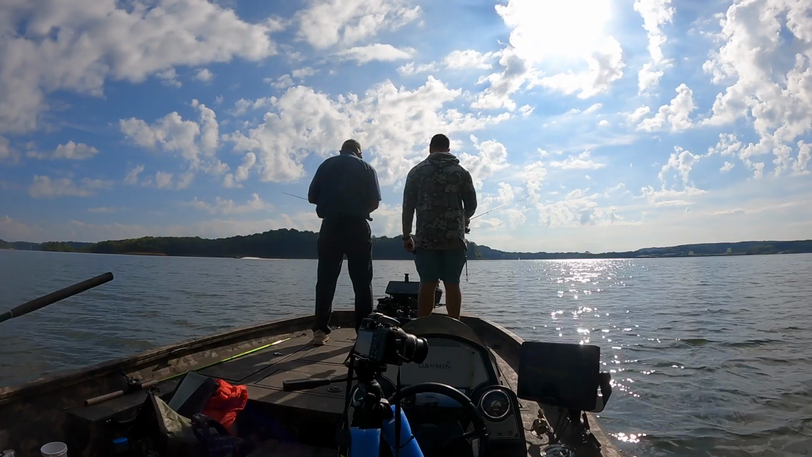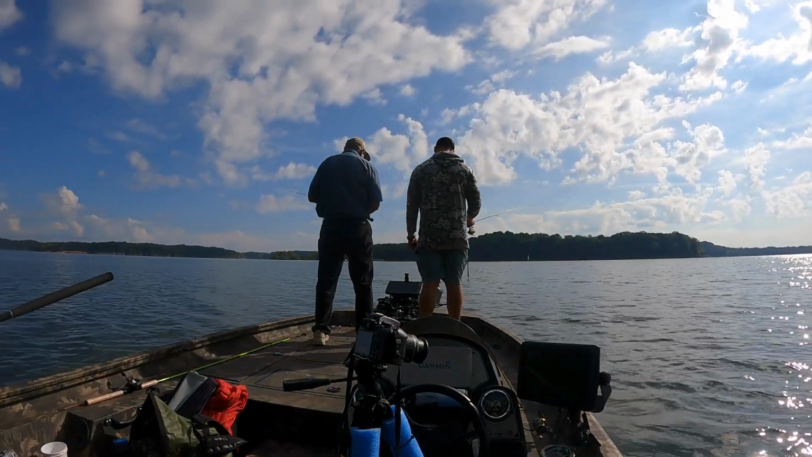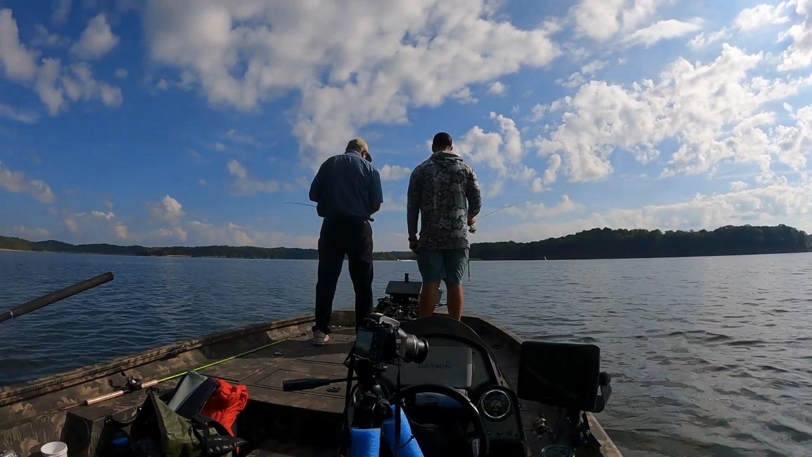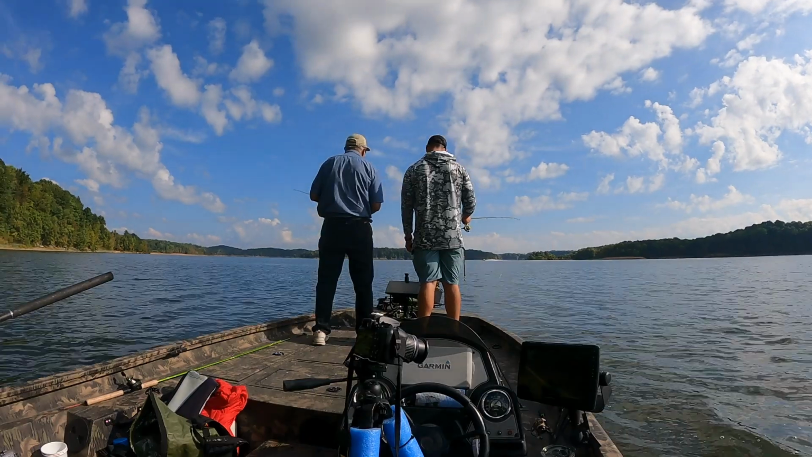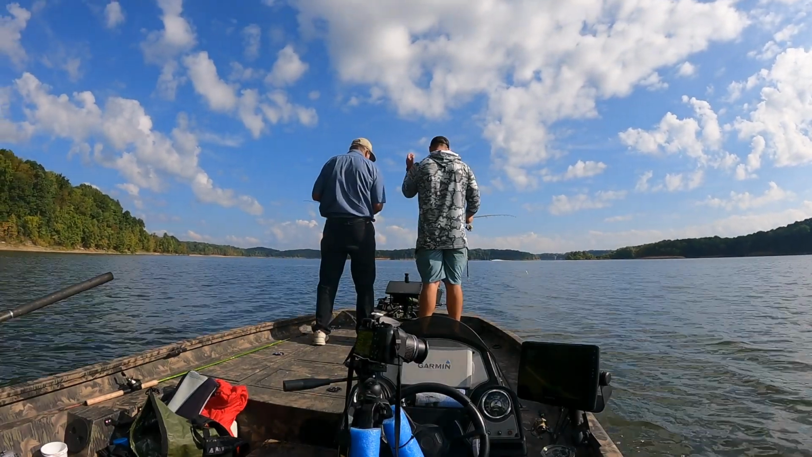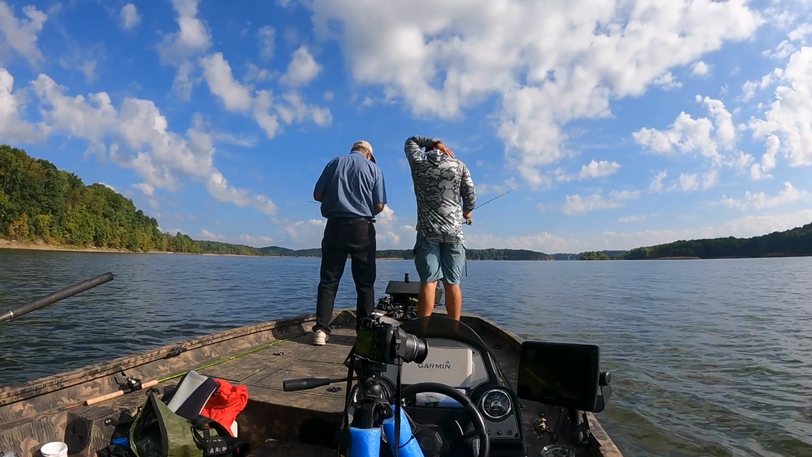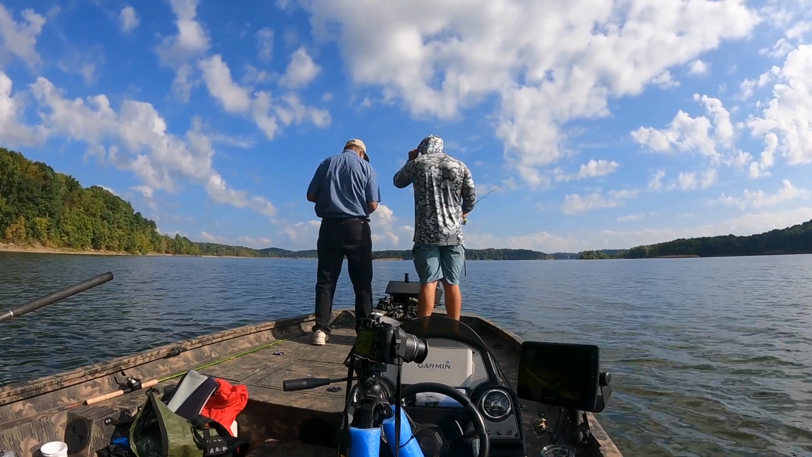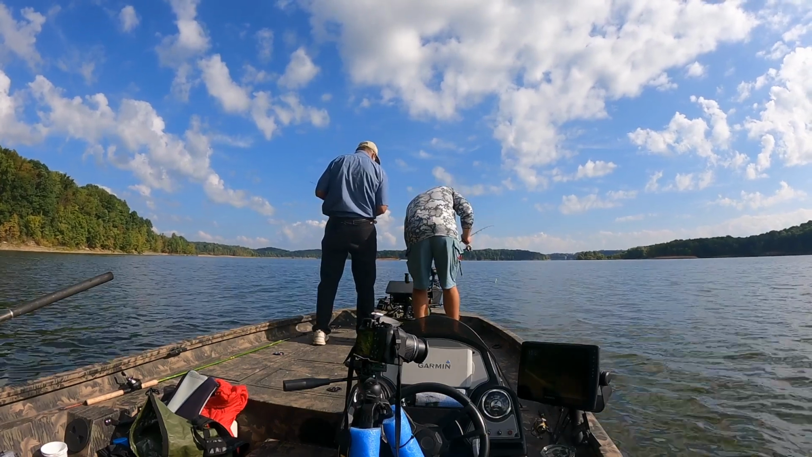I know it's not technically the seasons or whatever, but the way that Kentucky lays out, it's not going to get any hotter. We're going to have a few warm days, but the water temps are going to start cooling down, and these fish are going into a fall pattern. It's going to be a little different, and we'll see how they progress, but it's going good.